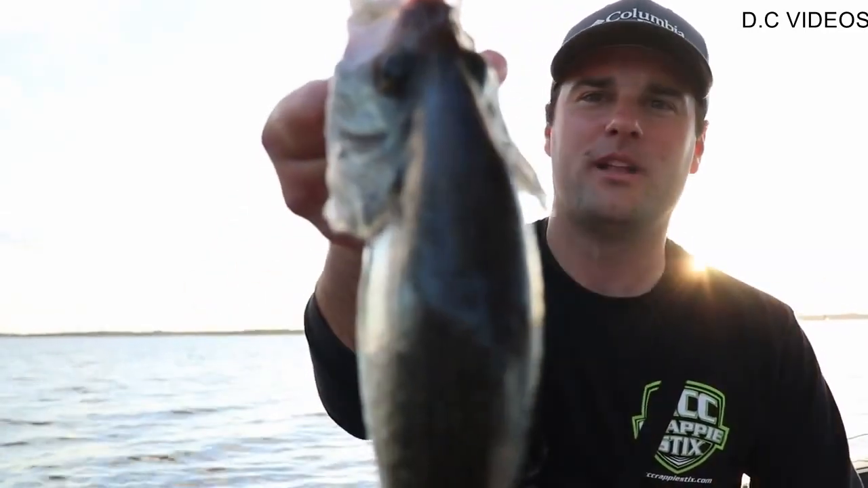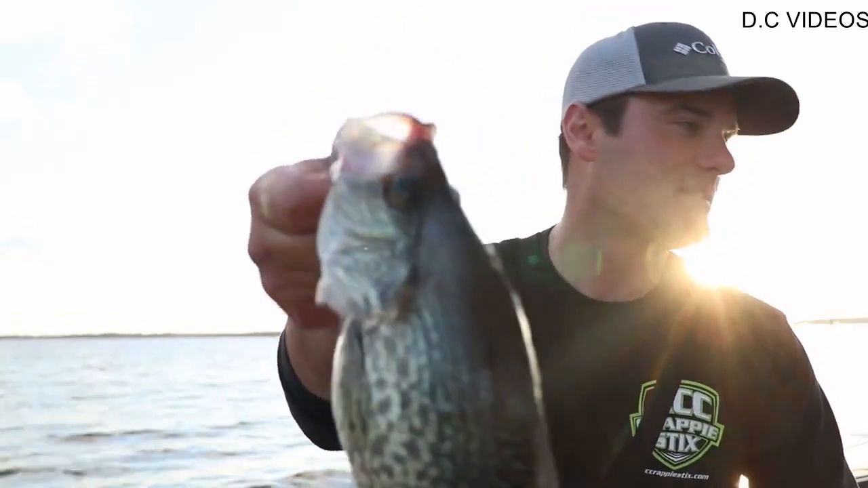I didn't catch a single white crappie today, but look how thick those black crappie are. Got shoulders on those things. Lake Fork is a place you need to travel to go crappie fishing. I'm staying at Lake Fork Marina, and it's right across the lake here.